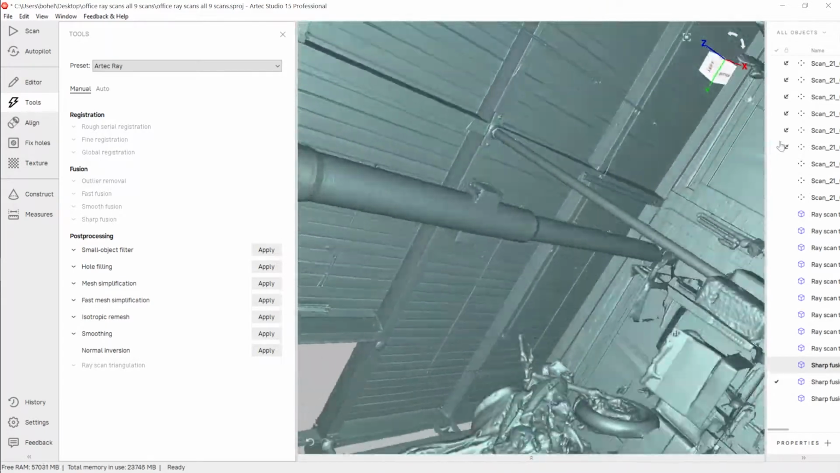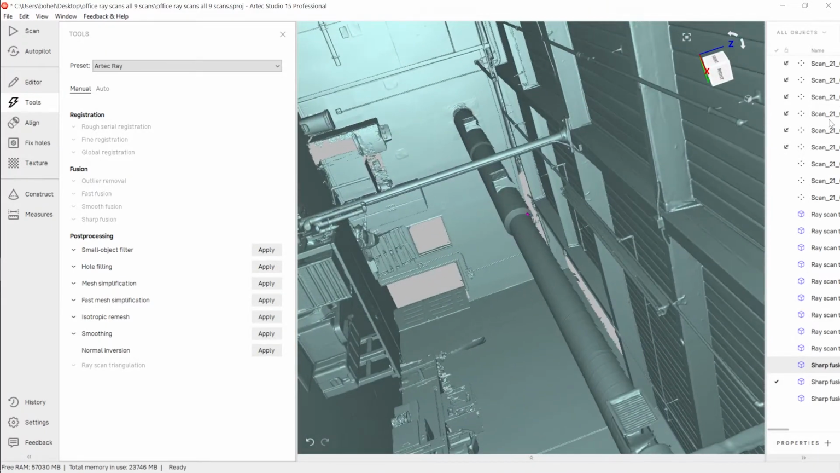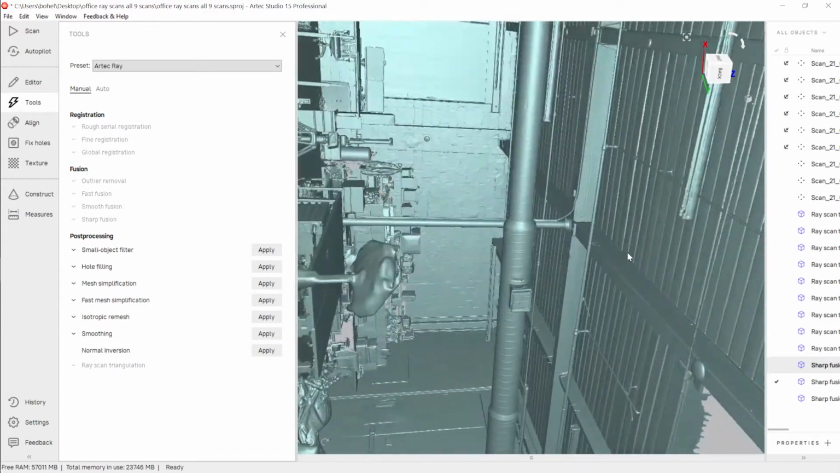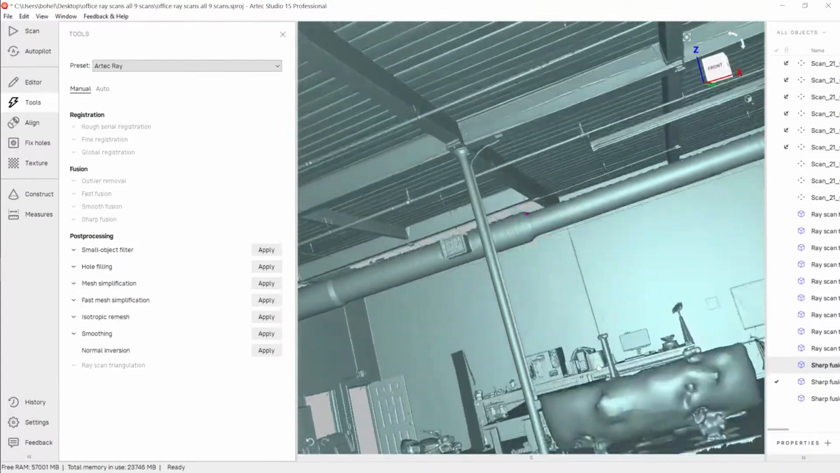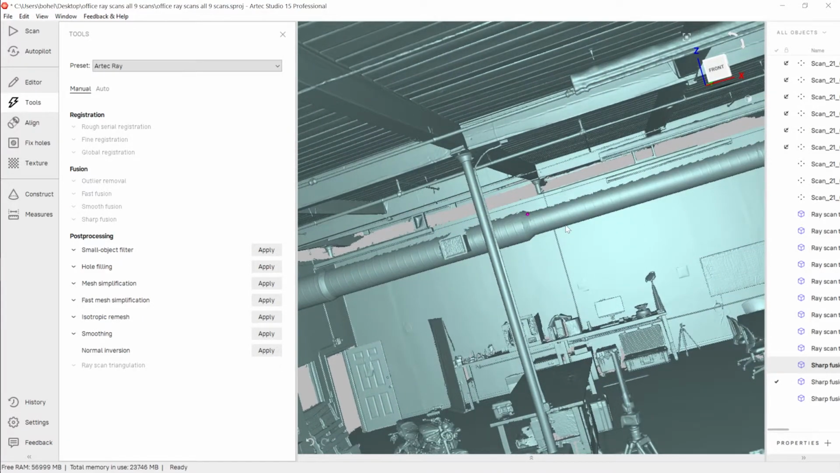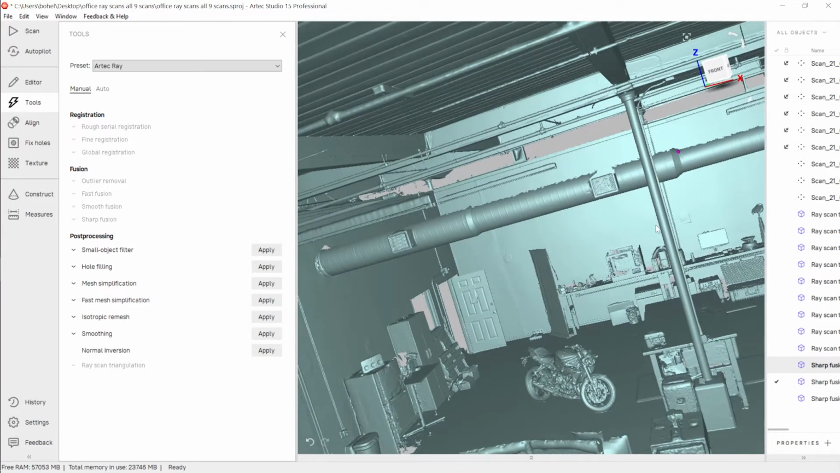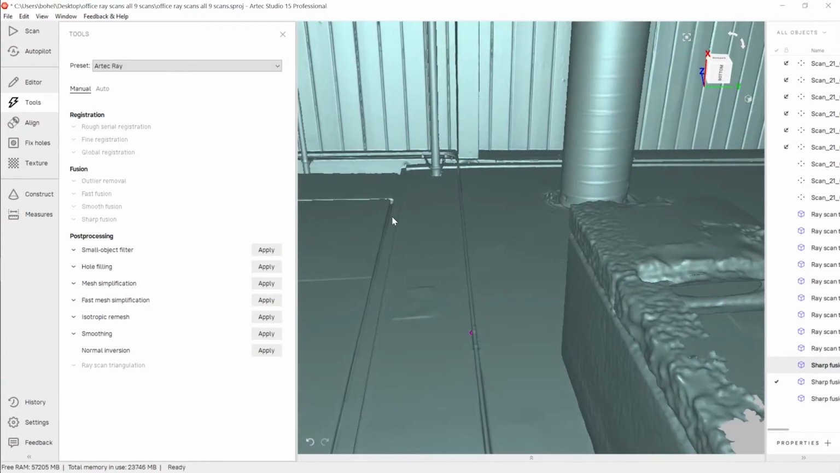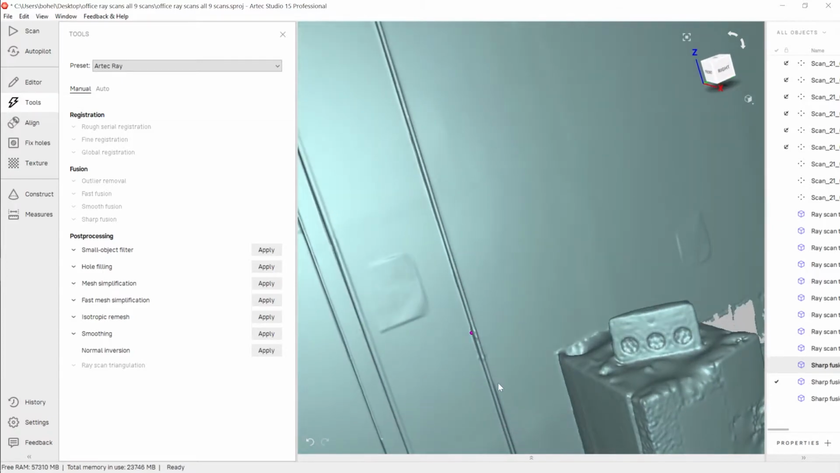But from the bottom here, that's more than enough if you needed to pull data from this to do anything engineering wise or building measurement wise. More than enough of that cylinder there to capture the axis and the size of that tubing and everything. Same with these electrical conduit on the wall and everything like that.